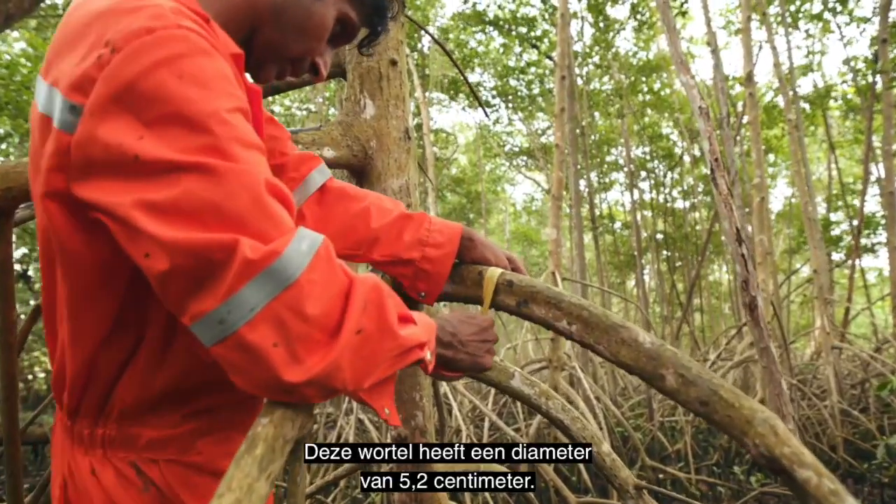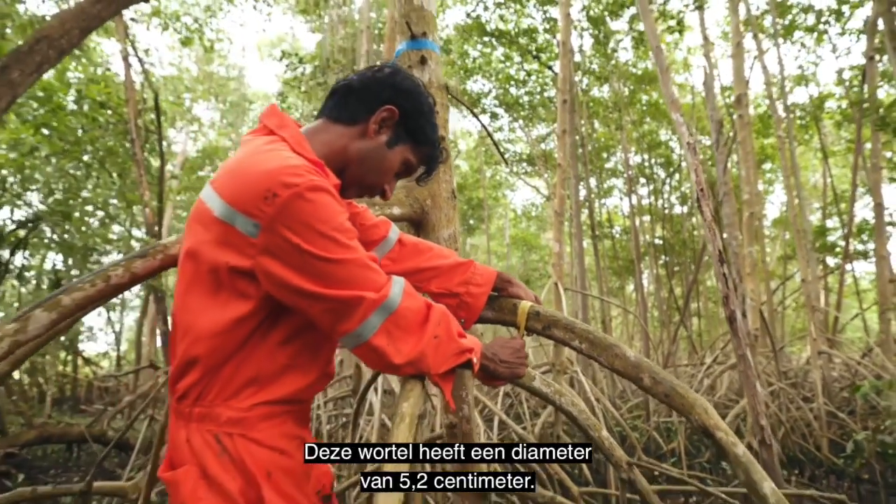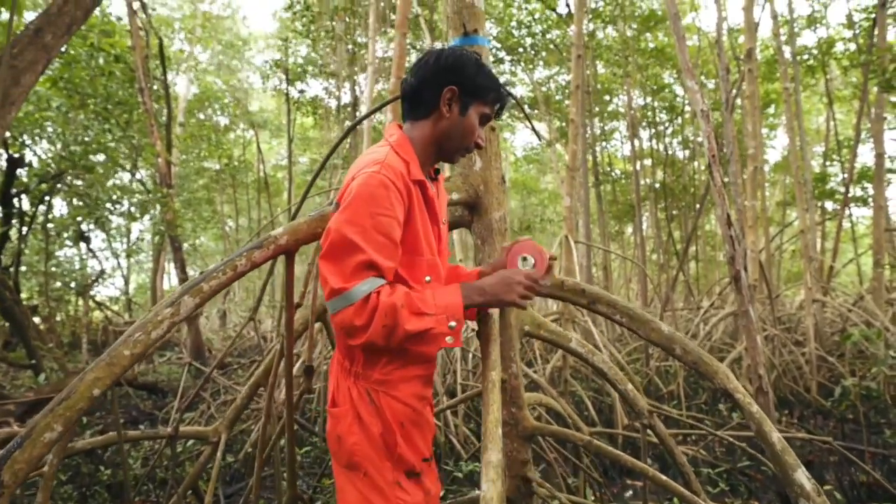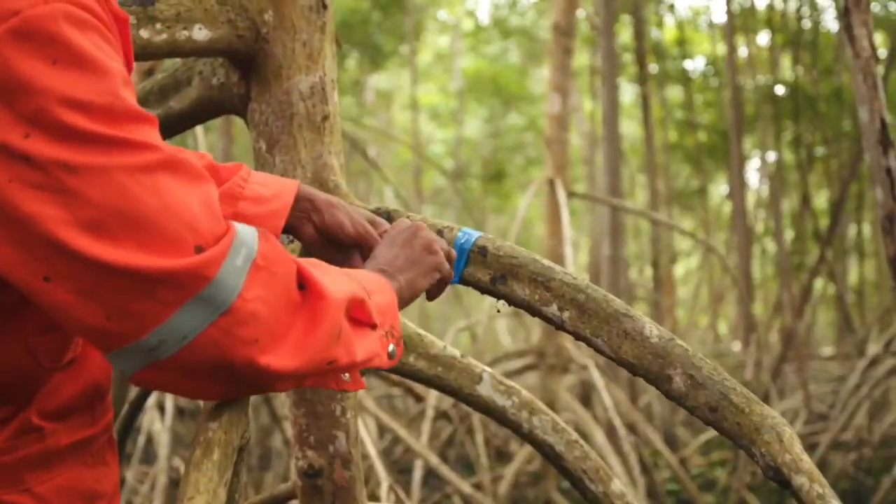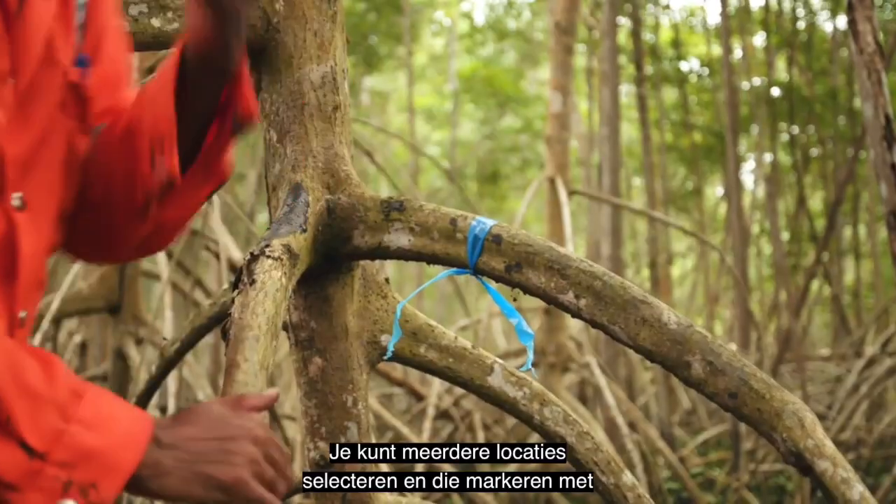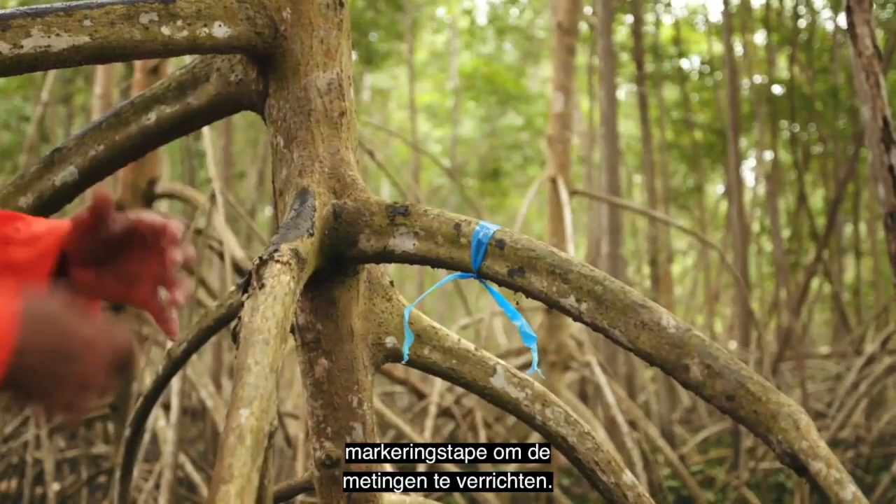So this root has a diameter of 5.2 centimeters. And you can do multiple locations, and you can just mark them with the flagging tape and take the measurements.